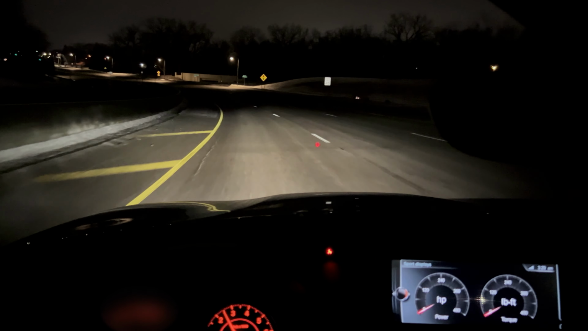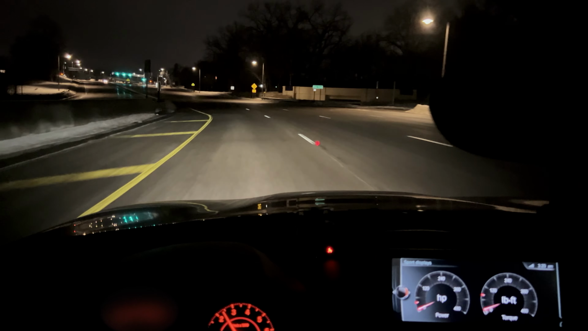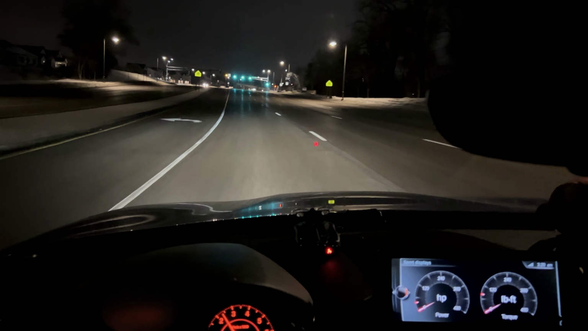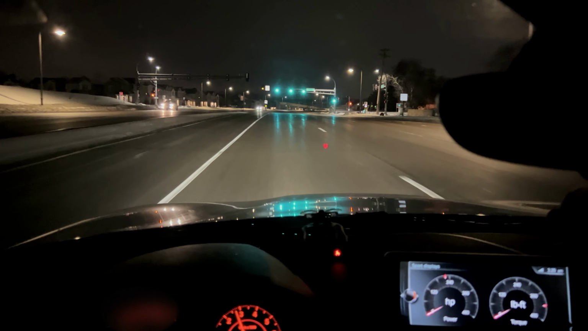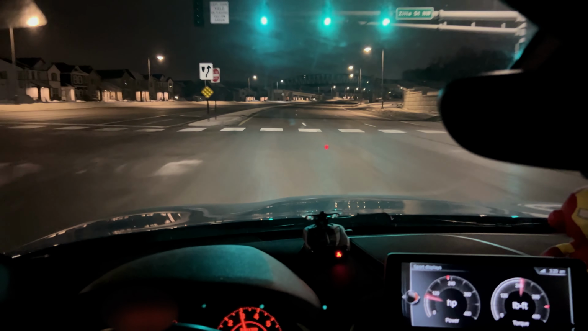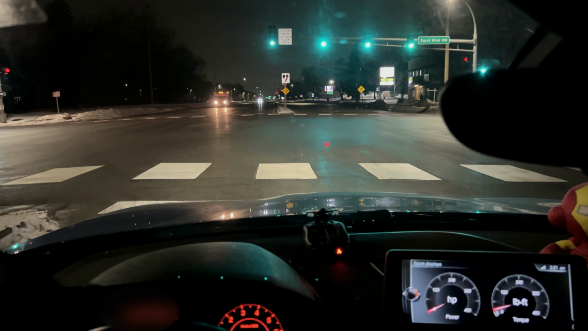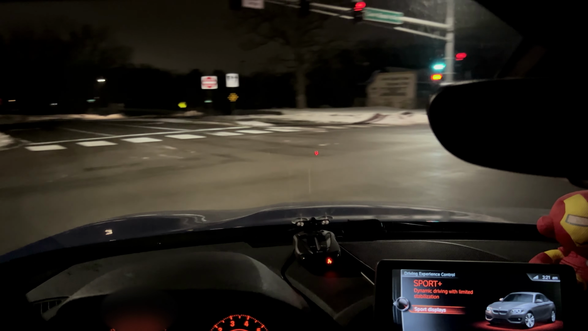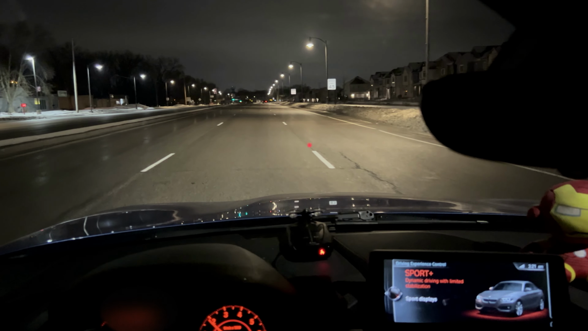But yeah, let's give it another whoosh here after this curve. And I'll keep it in auto, with shifts hitting a little harder in Sport Plus and Sport transmission mode in auto.